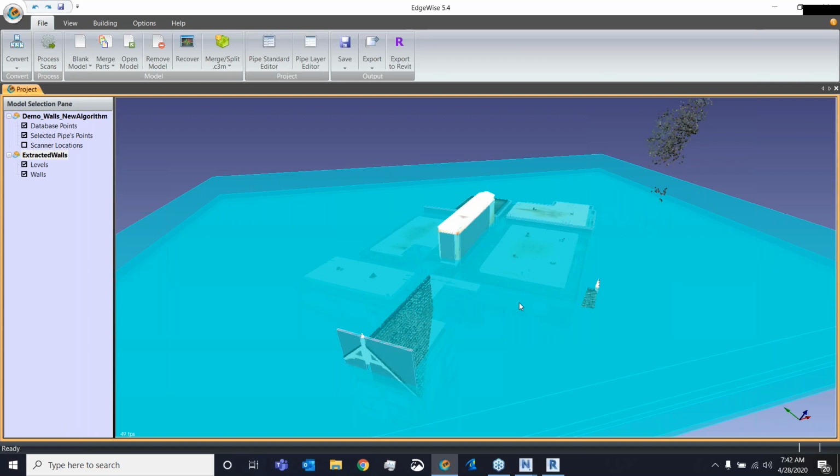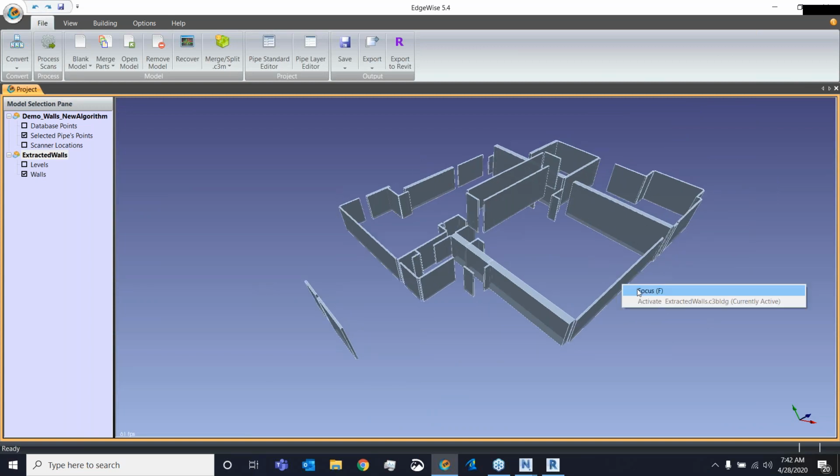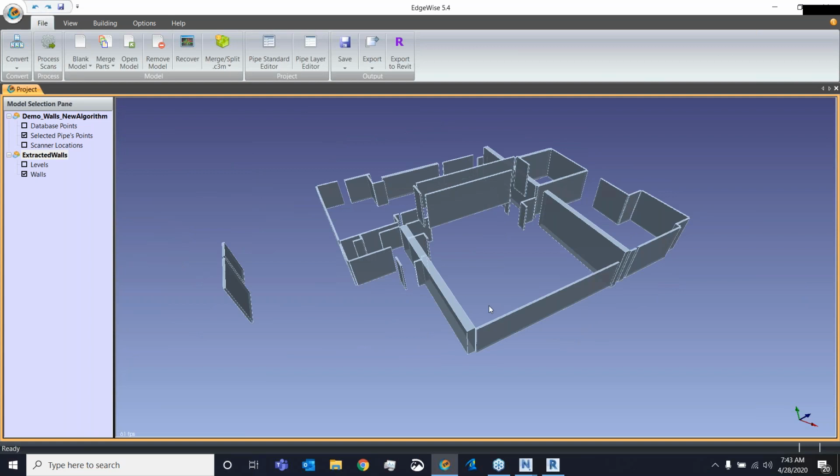All right, so this is what comes out automatically from the Edgewise software after you've given it your point cloud data. You have your levels, your point cloud, and if I turn both of those off, we can see the walls. So these are all the walls it finds automatically without any human intervention whatsoever. This is the starting point right here.